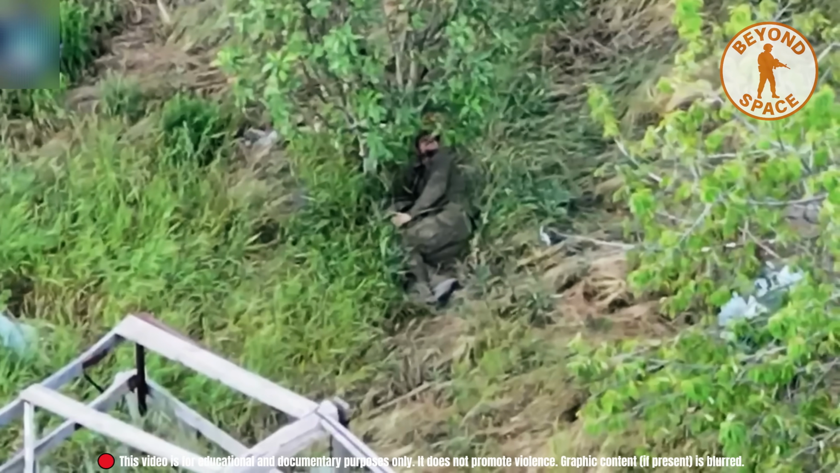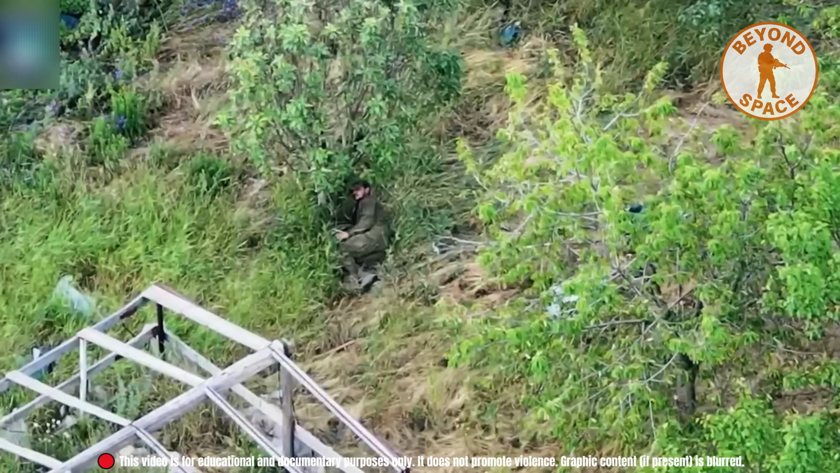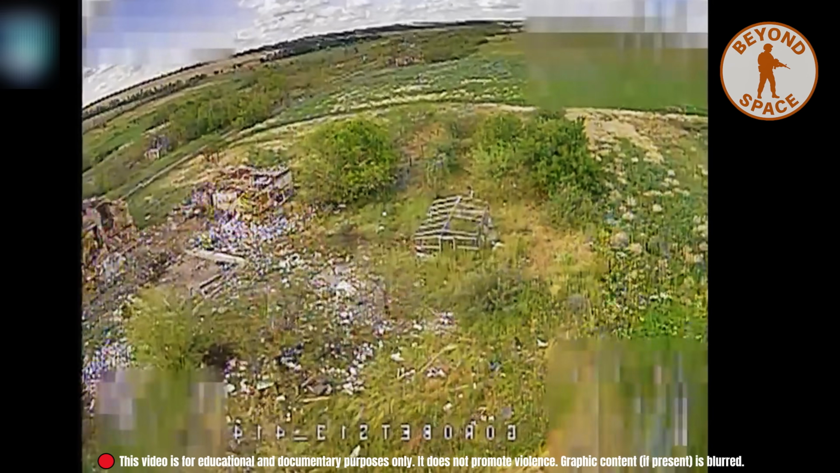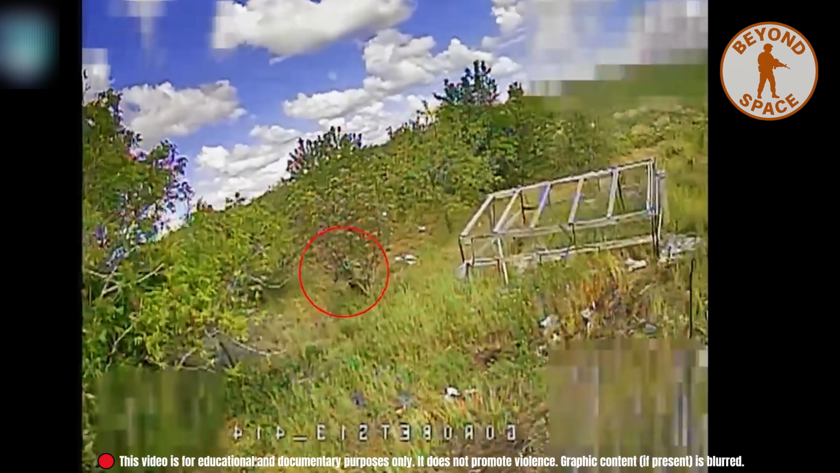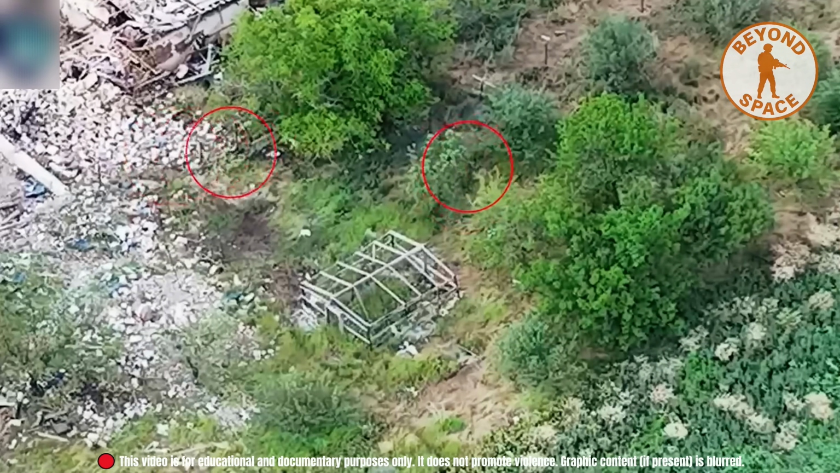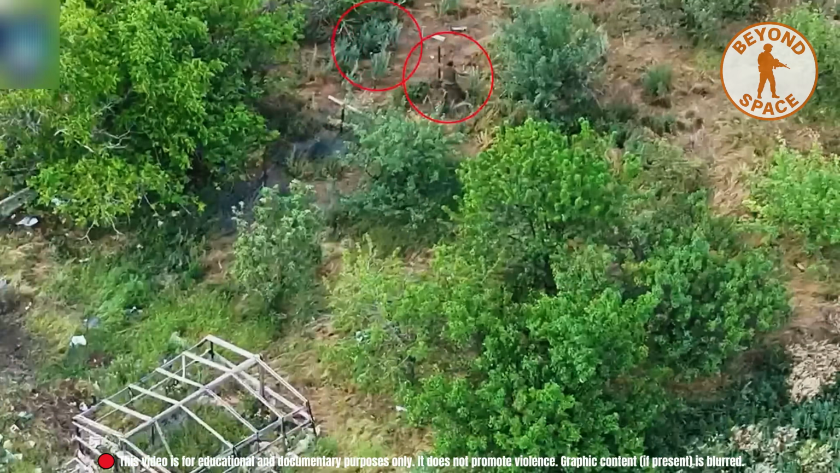Waiting. When it finally got close enough, the soldier noticed and bolted upright, running with sudden fear, but it was too late. The drone had waited for the perfect moment. This wasn't chance. It was a precise, measured decision made from above.